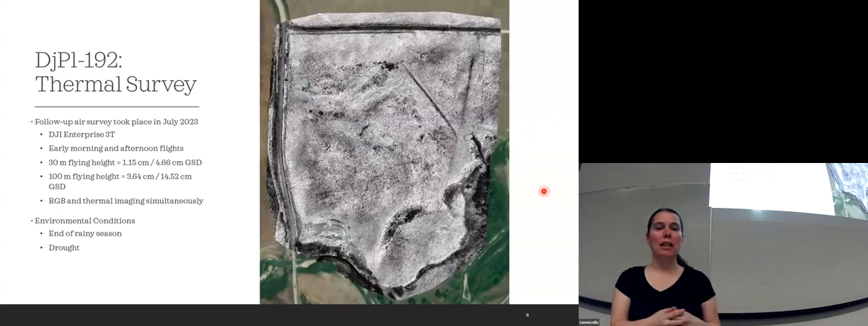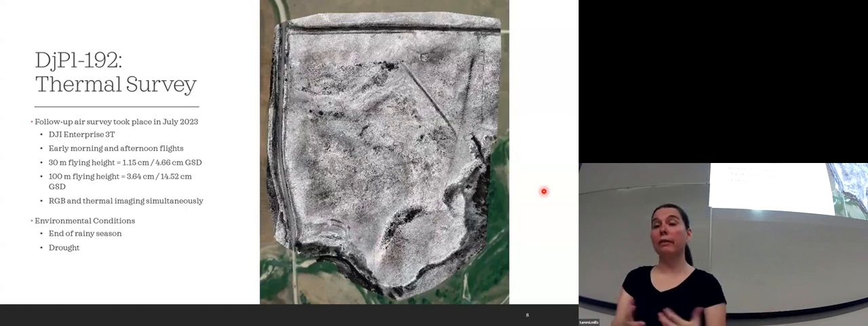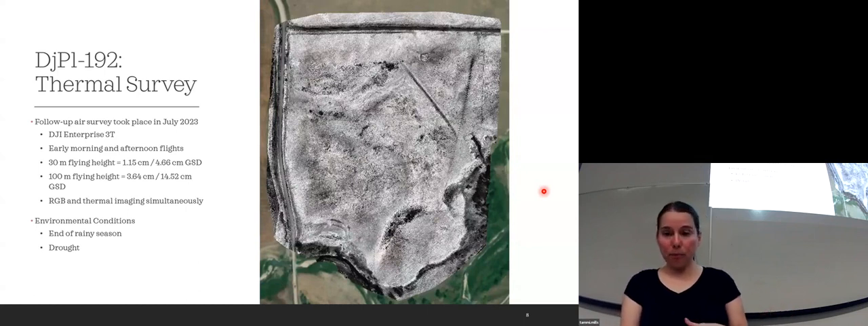In the afternoon, we can see an evening out of everything, as things have absorbed the solar energy and now they're starting to emit it at a higher rate. You can still see those disturbances, but it's not quite as pronounced.